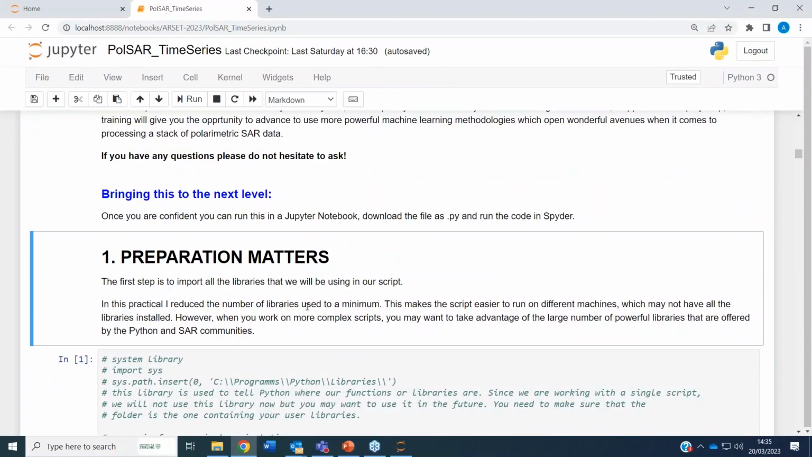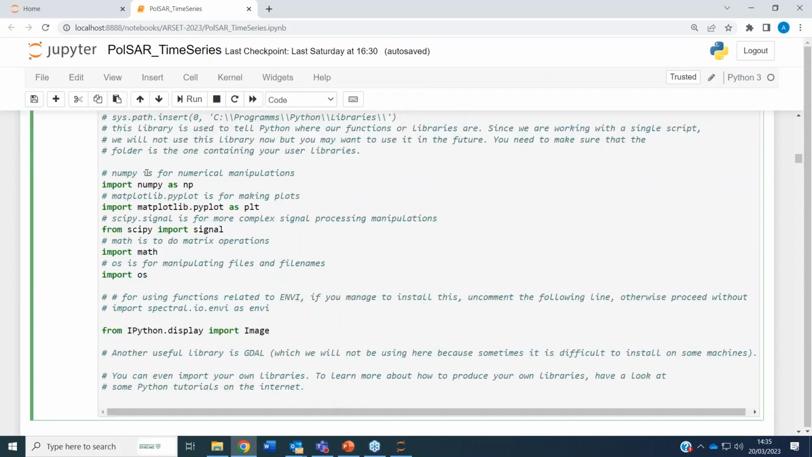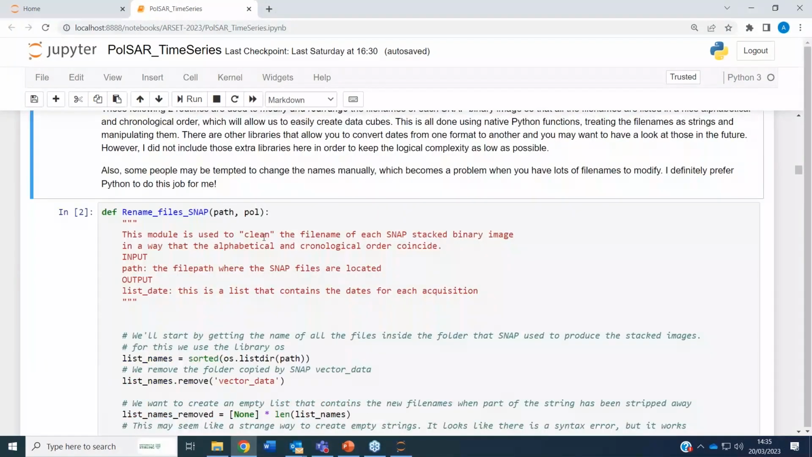So we can now start, and I'll briefly introduce the different parts of this initial script that you will need to run in order to then run the second script, which is the core of the training today. At the start, we always import all our libraries here. Then we have a bit where we define functions. This first set of functions is for changing the naming convention of files that come from SNAP.